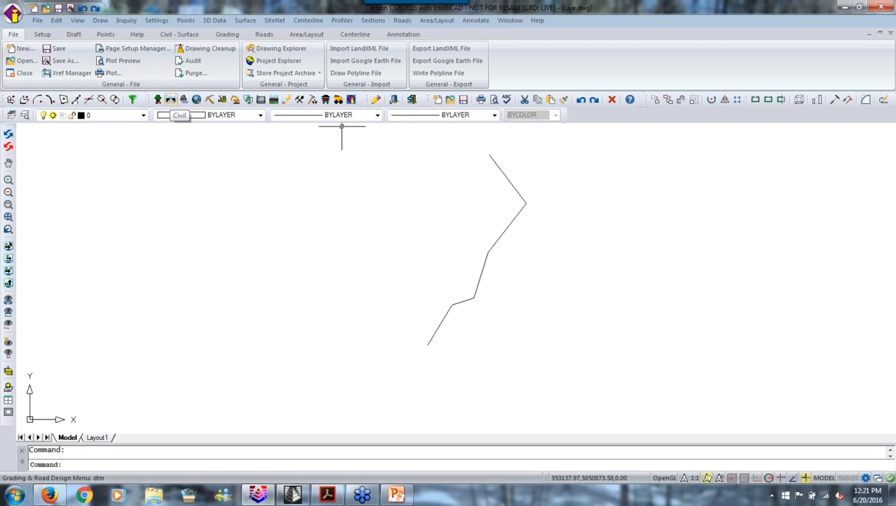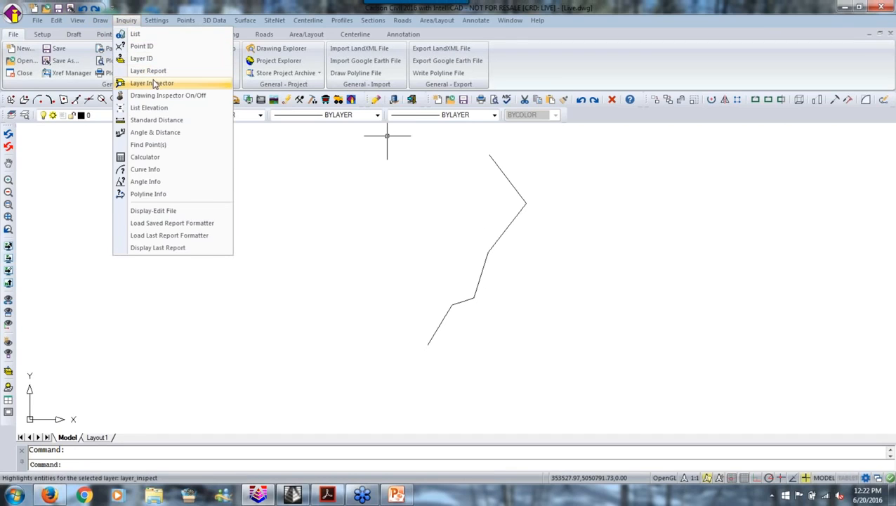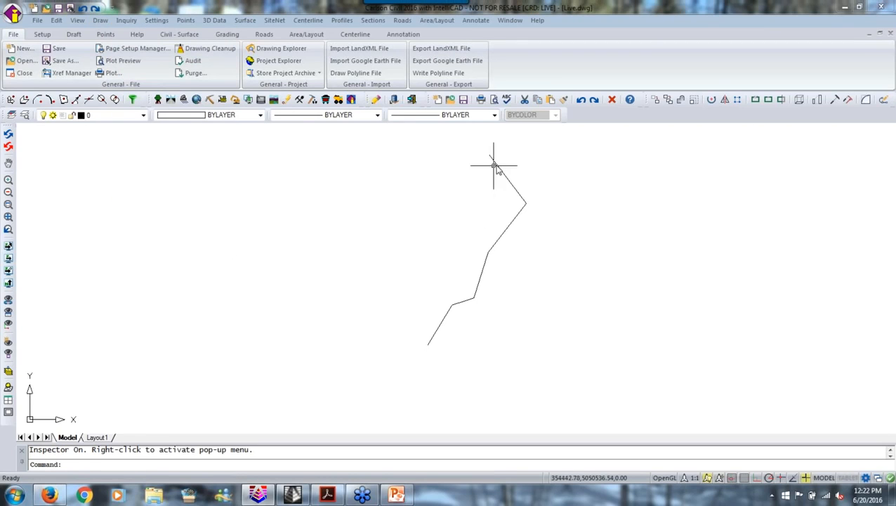Is that polyline a 3D polyline or just a 2D polyline? Oh, that's a good question. I don't know. Inquiry, drawing inspector, 39.4. It's 3D. It is 3D, and that's because the points were snapped. Good question. So I can use it as a centerline, 2D or 3D.